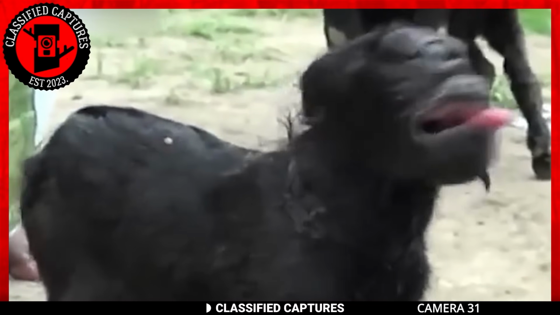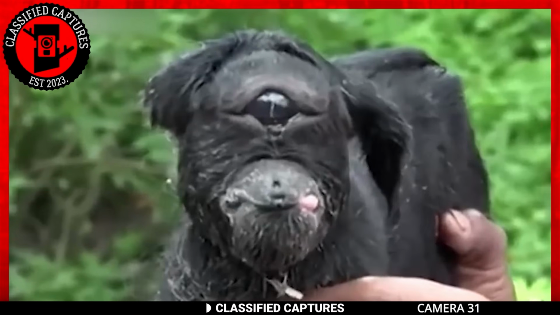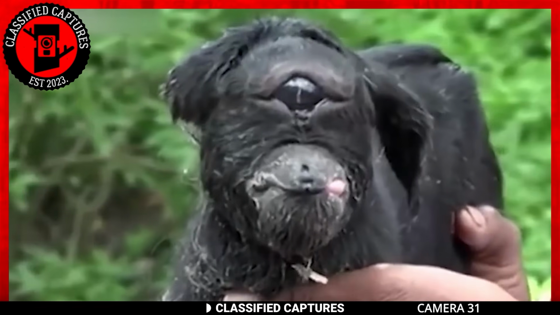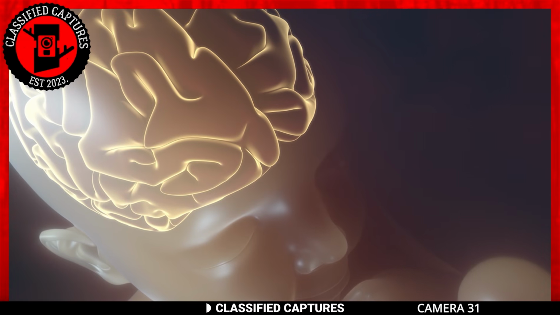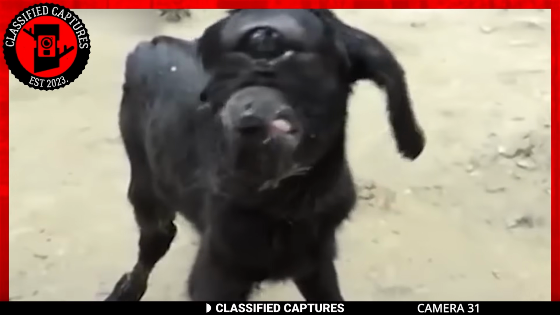Typically, those diagnosed with this condition, which is officially called cyclopia, do not survive for long. But this particular goat succeeded in doing so for days, then weeks, and then months. Science says this occurs when the embryonic forebrain of the animal fails to divide into two separate hemispheres during fetal development. Sounds technical, I know.